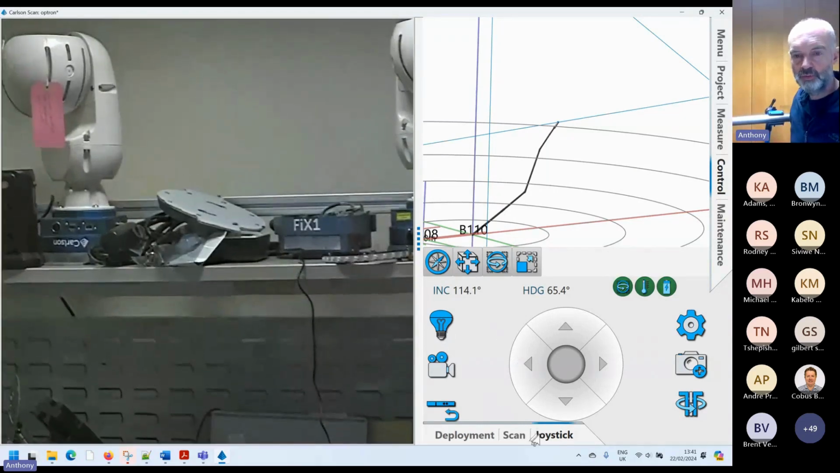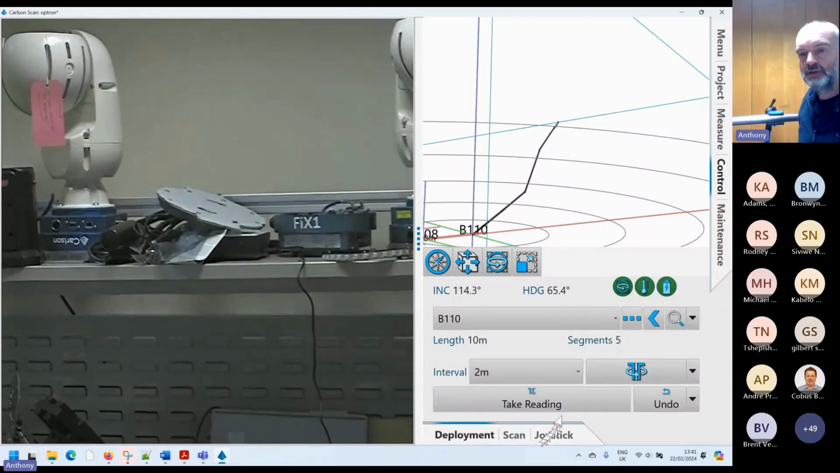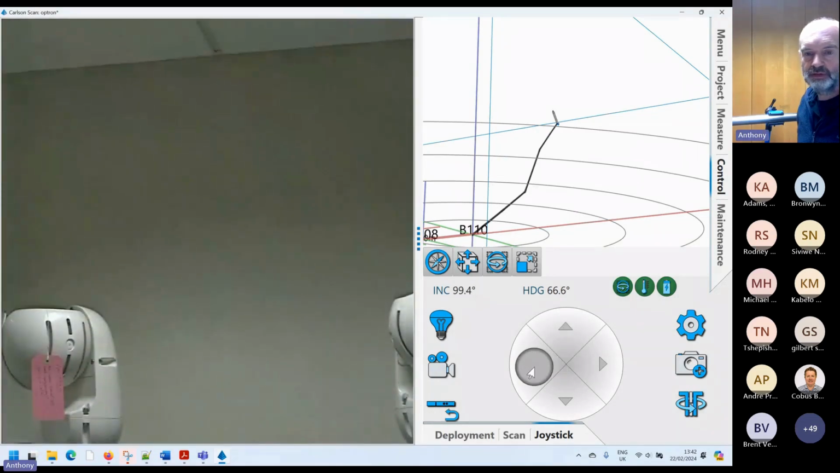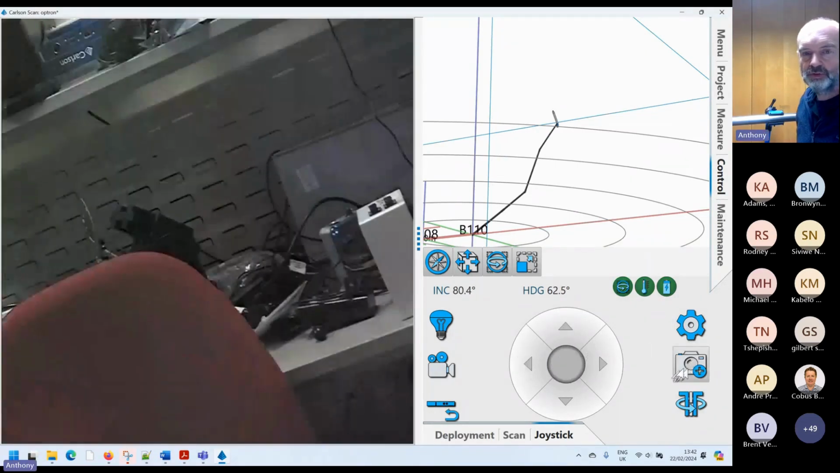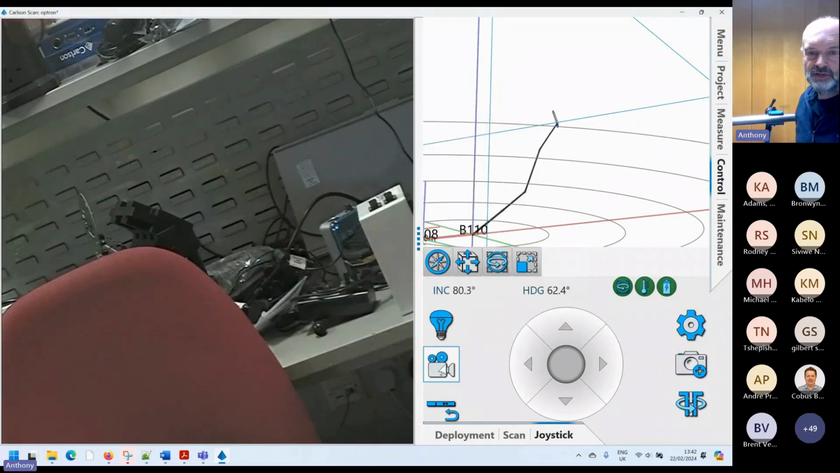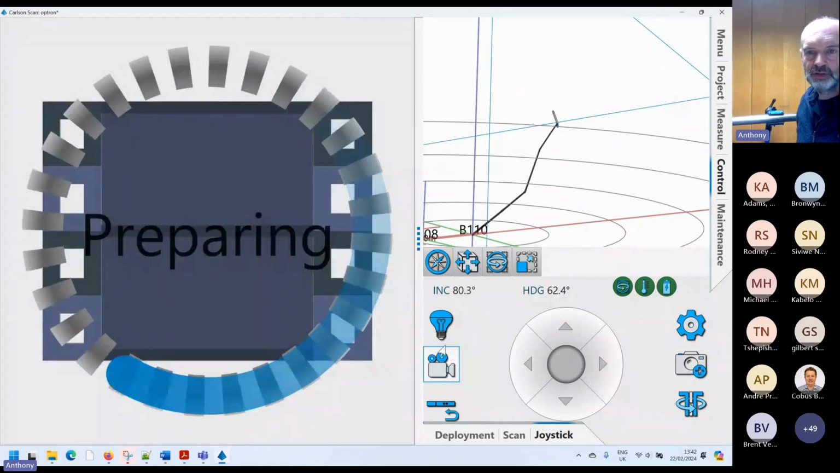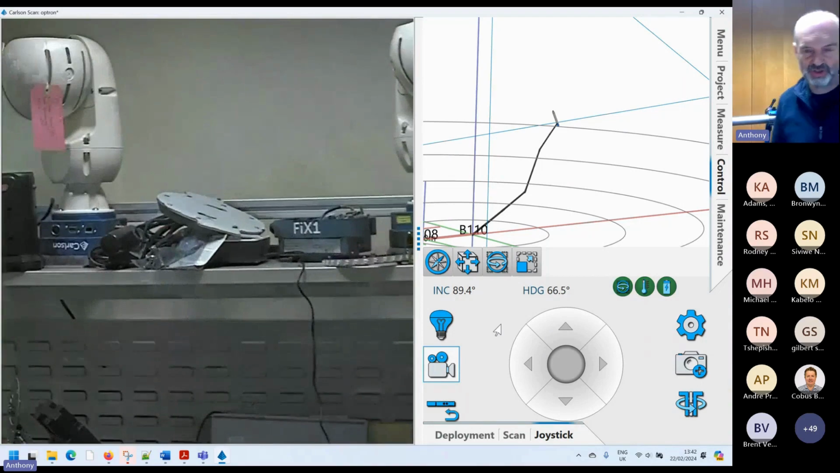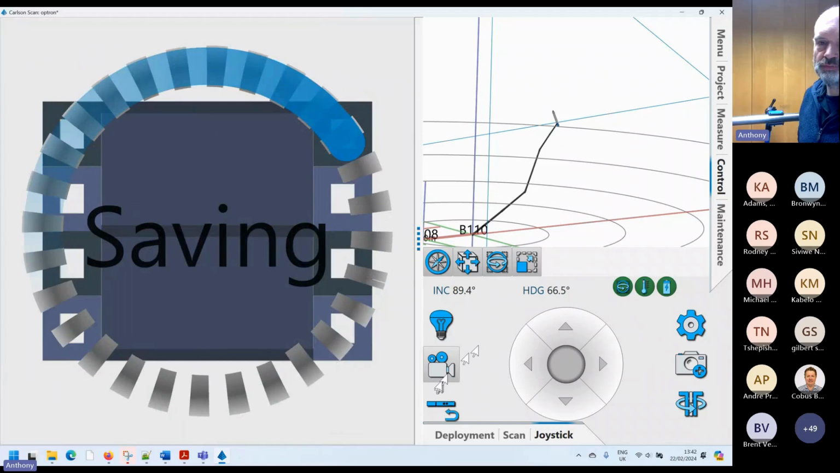So we've got a little joystick here that you can use, and if you want to have a look around, you can do that, and you can record snapshot images, and you can record video if you want to look all the way around something you're interested in seeing. I mean, sometimes all you'll be interested in is a volume, in which case the scan is all you want, but sometimes the actual condition of the void is important.